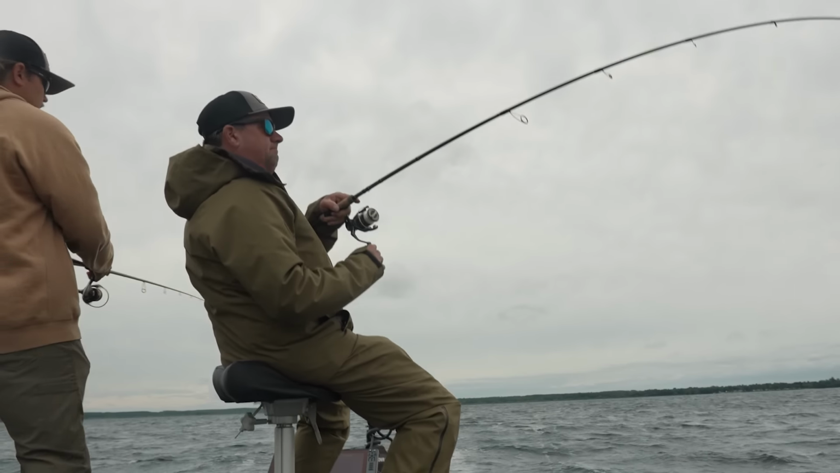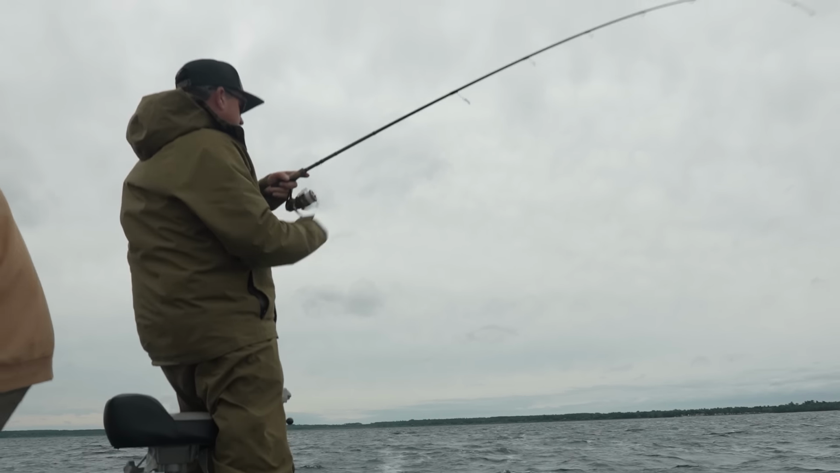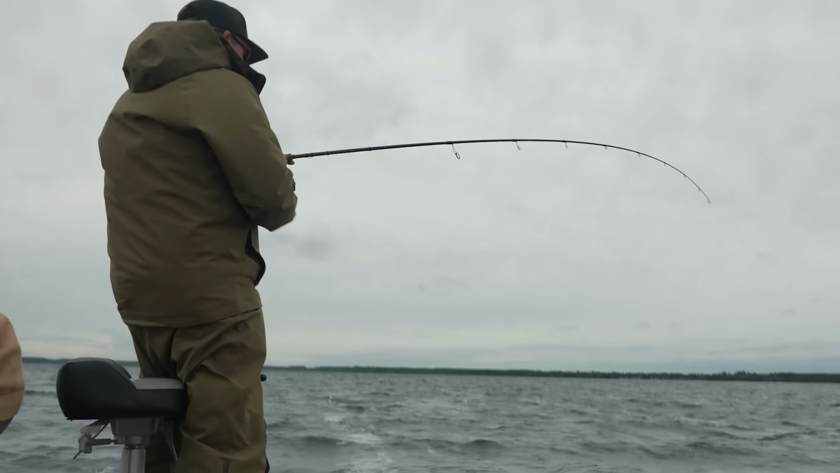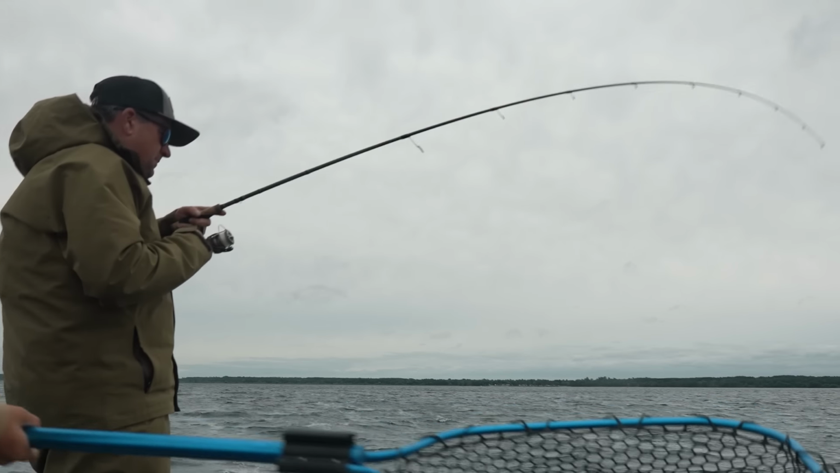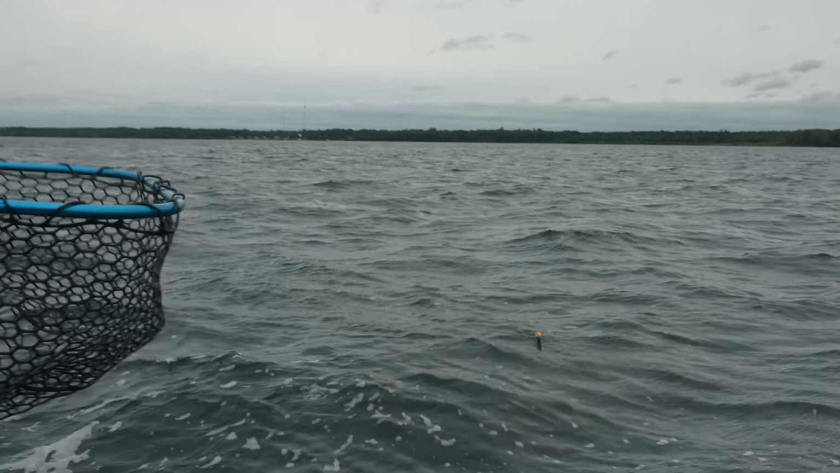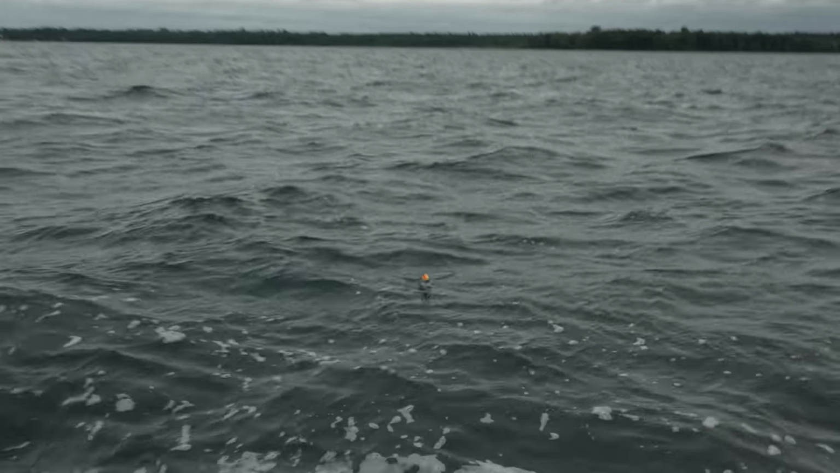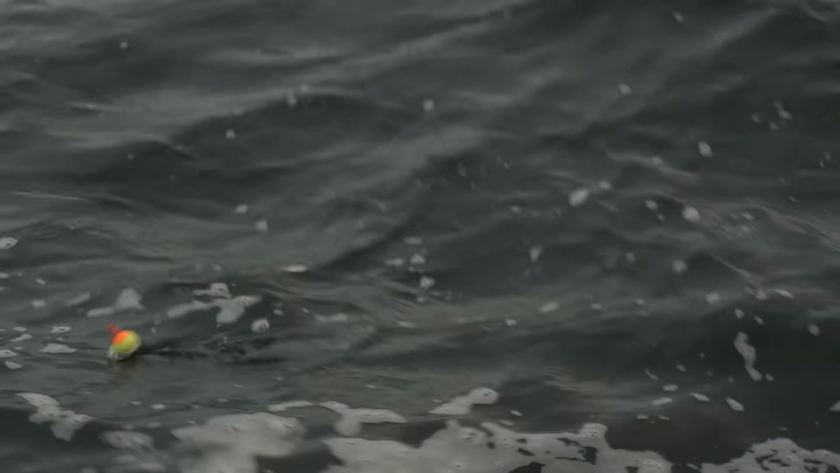There, I got him. Bobber down. Bobber down. That never gets old, does it? No. Trying to debate what I like more, catching them on a jig or watching a bobber go down, and I guess it doesn't matter.